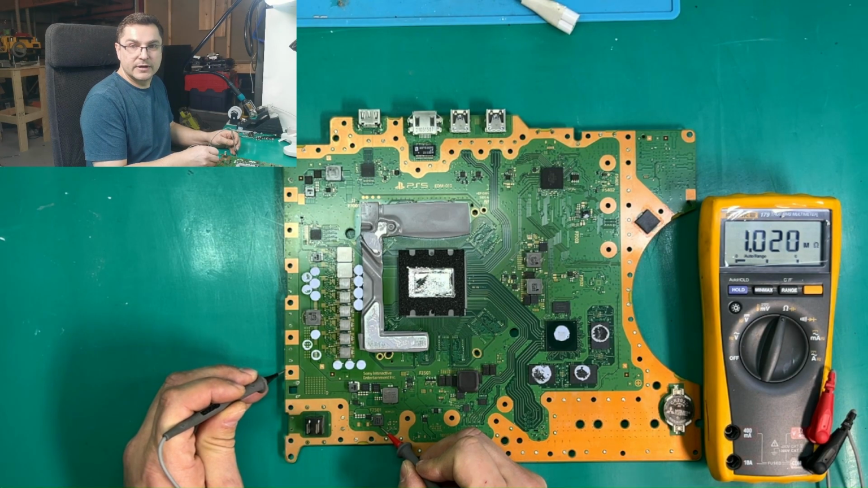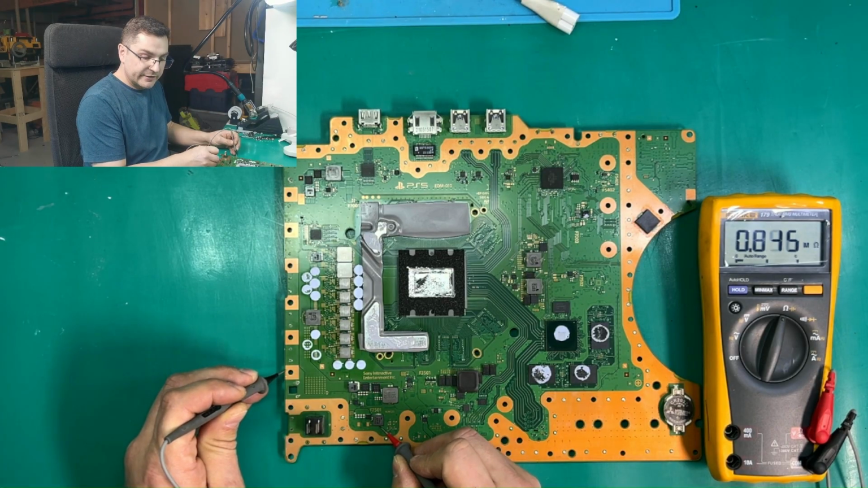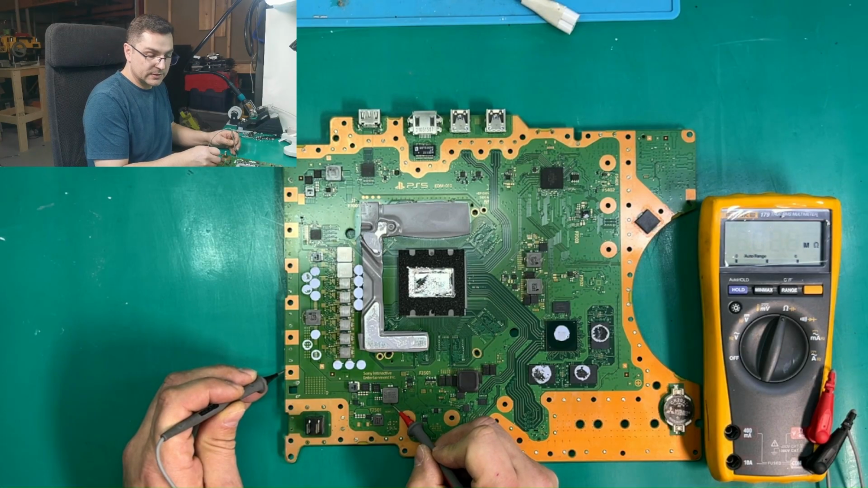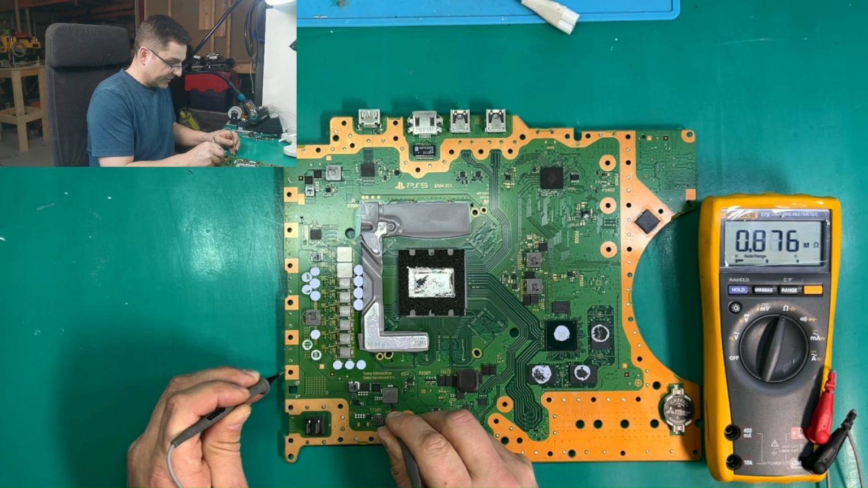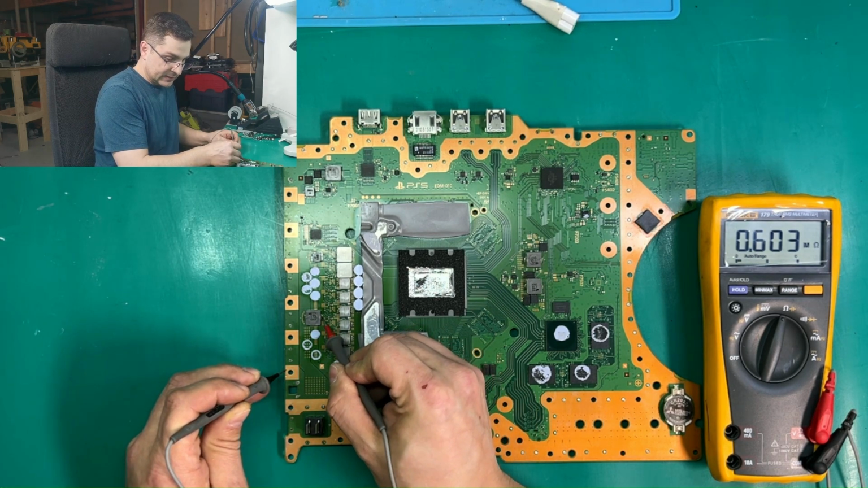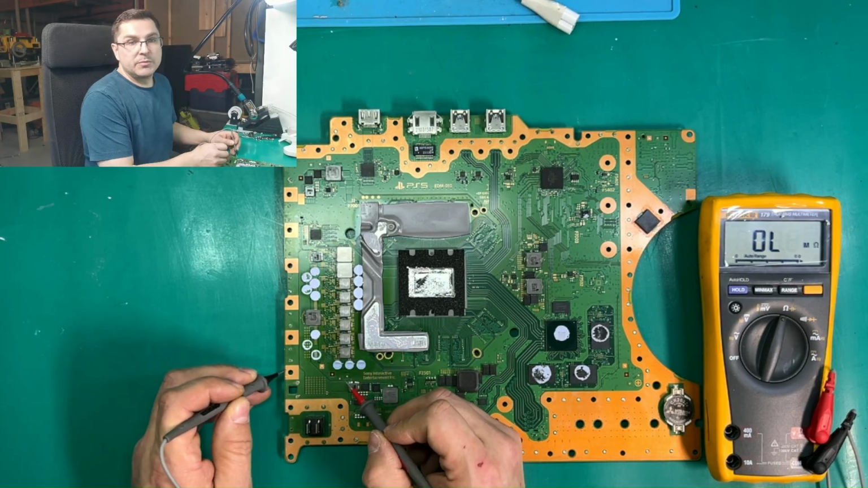And we have, well, that's 7501. We have also high resistance. Let's move on to other coils. Here, same thing, high resistance. Measure here. Again, high resistance.